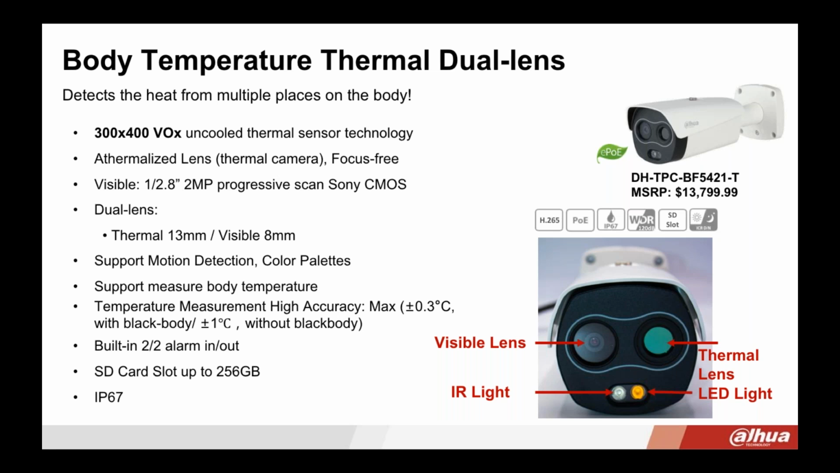Now, the visible portion of the camera also has the wide dynamic range, so 120 dB. So if you are pointing it in an application with lighting glares, it's going to be useful in that type of situation. Also, it is a true day-night visible lens camera. It is rated for IP67.